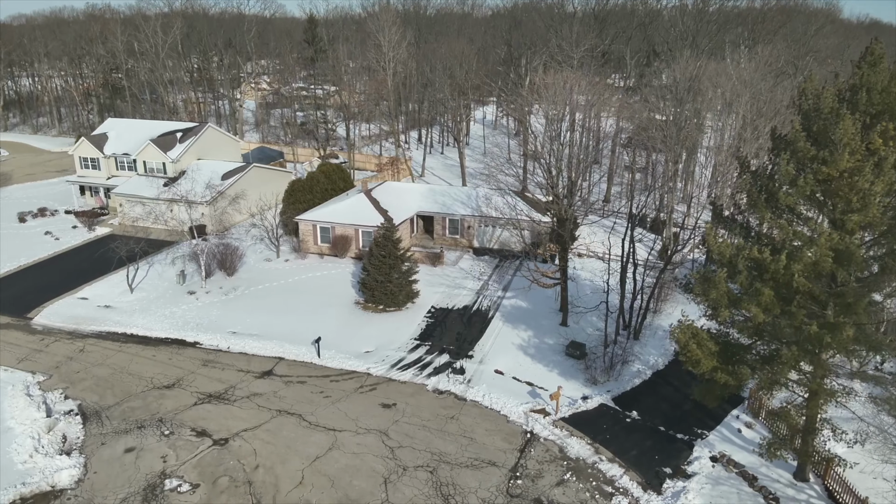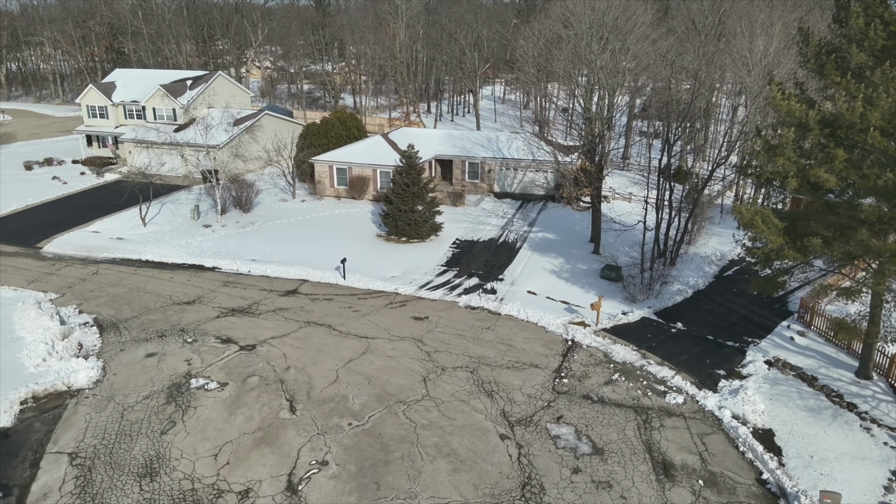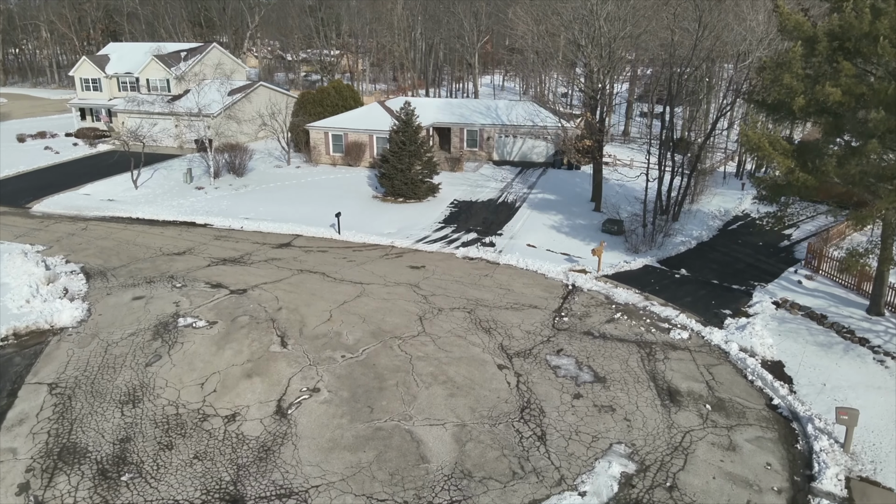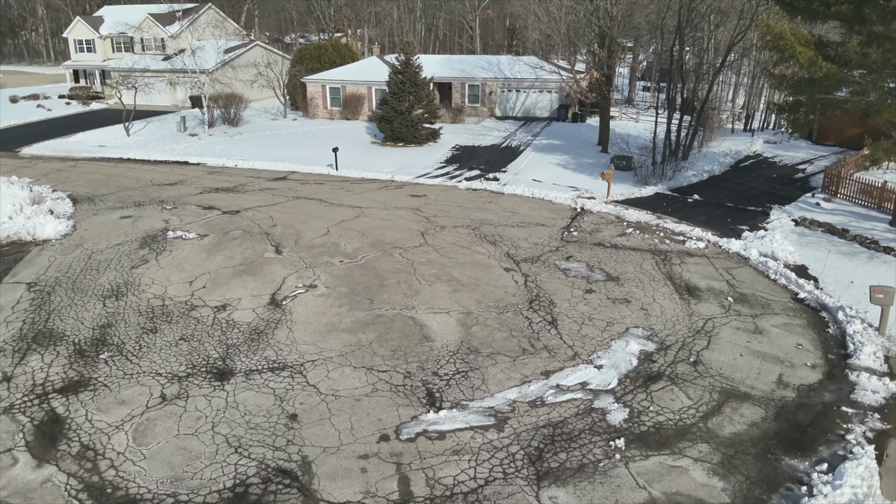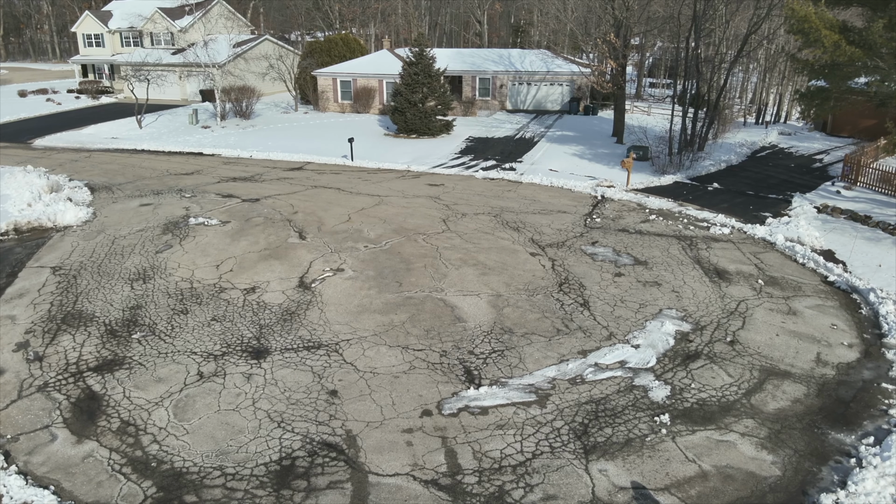We're going to keep expanding this venture and help folks find their deer, help folks find their maybe lost animals, and give them an idea of what's going on in their neighborhood.